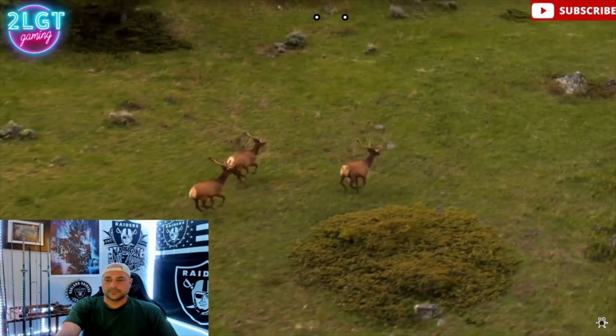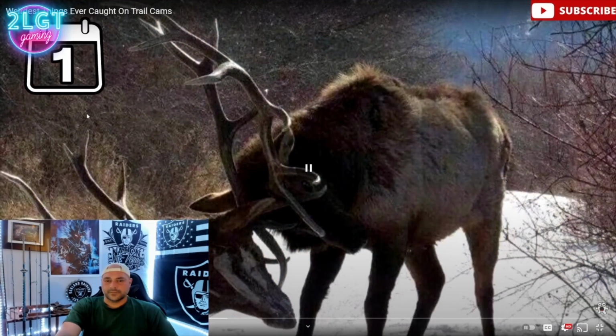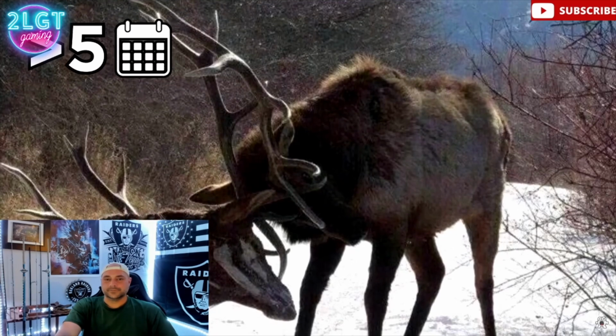Elk rutting season usually kicks off in September, but this trail footage is dated in January. Dude, what the hell? That is crazy. That thing's already like gone partial skeleton. He had to be tied up with this thing waiting for it to die for a long damn time. Or he's just been carrying it forever. Meaning they may have been locked together for over 5 months.